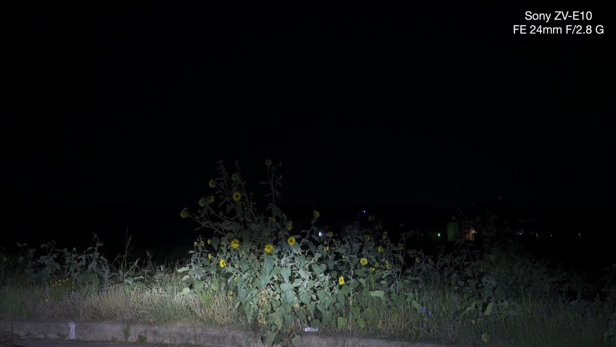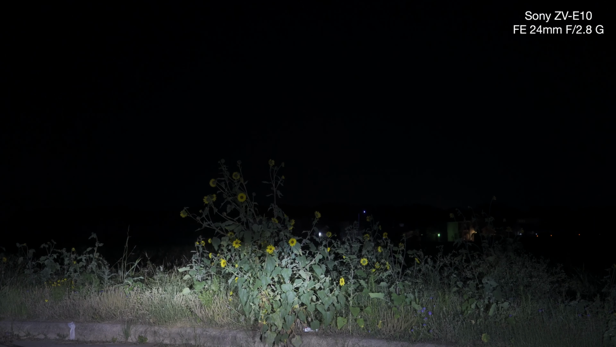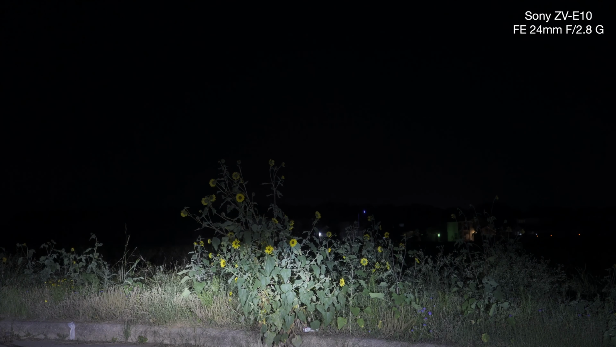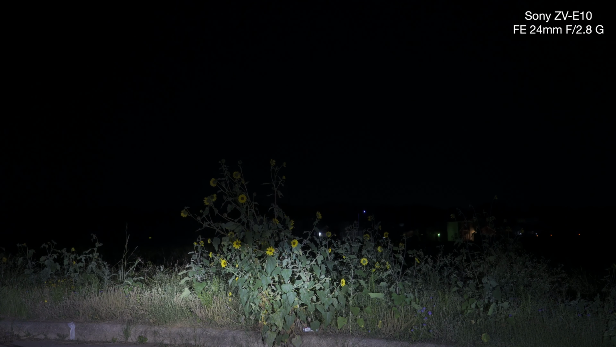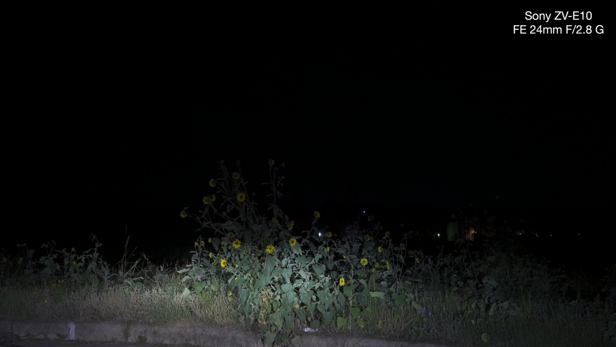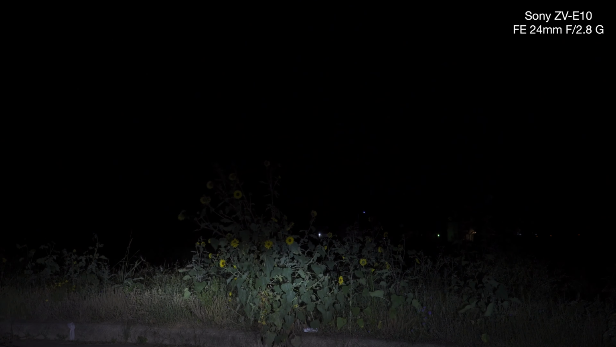Now I'm going to mess with the settings. 640, 800, a little bit brighter, right? 500, 400, 320, 250, 200, 160, 125, 100. That's the lowest it can go.